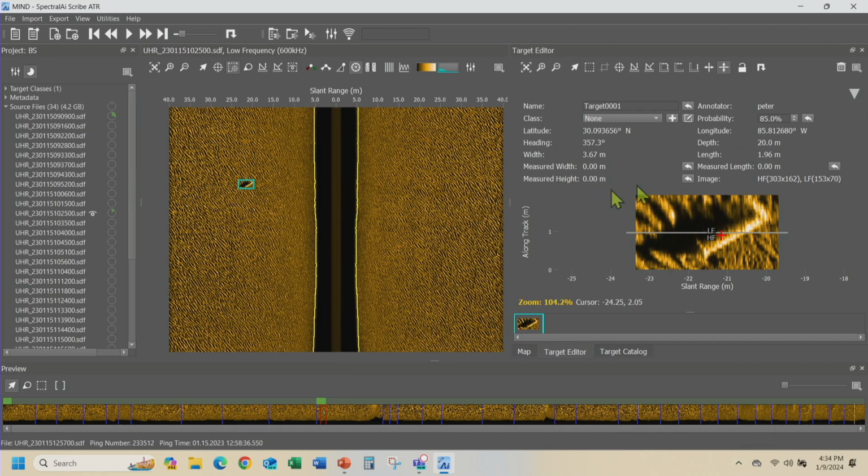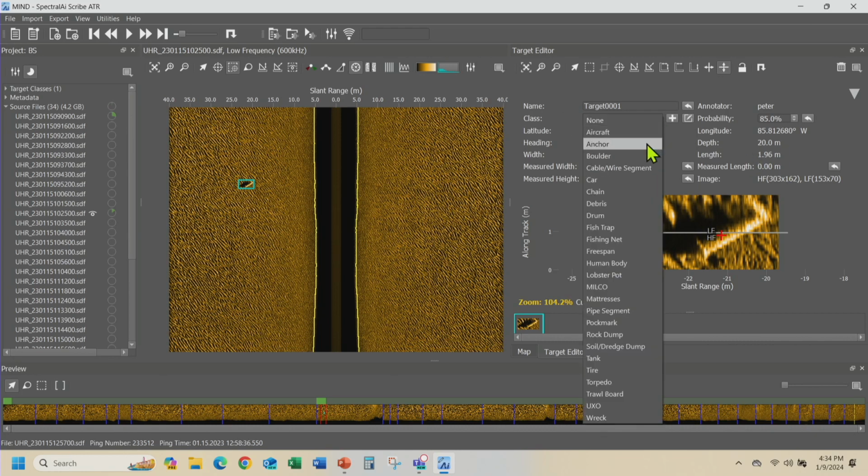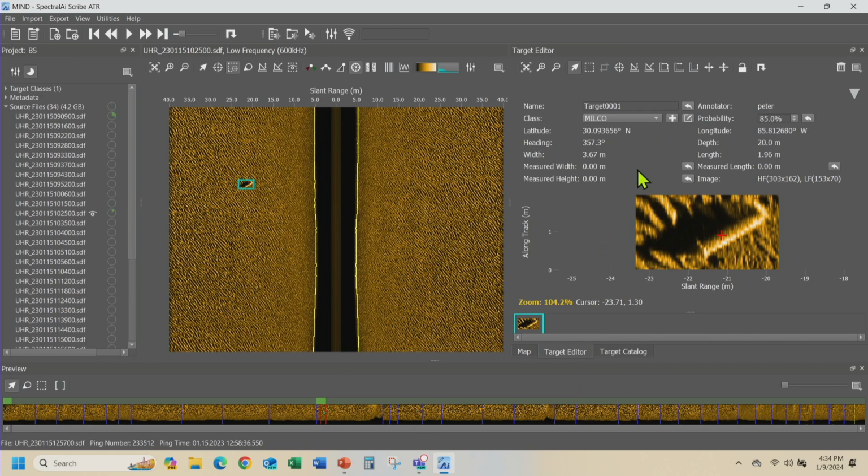Pretty cool. As I generate a target, it'll automatically measure the width and length of that target. See? It's automatically measured the width and length of that target. Now I can classify this target. And this is a target classification I built up out of every single database on the planet, literally, about what people call things. So this is called a MILCO, which is a mine-like contact. It's what the Navy would call it. So that's classified as a MILCO. So I'm looking at that, and I can actually tell the probability. I know that that's a MILCO. I'm 100% sure because I'm a sonar expert, so I'm going to say I'm a 100% probability.